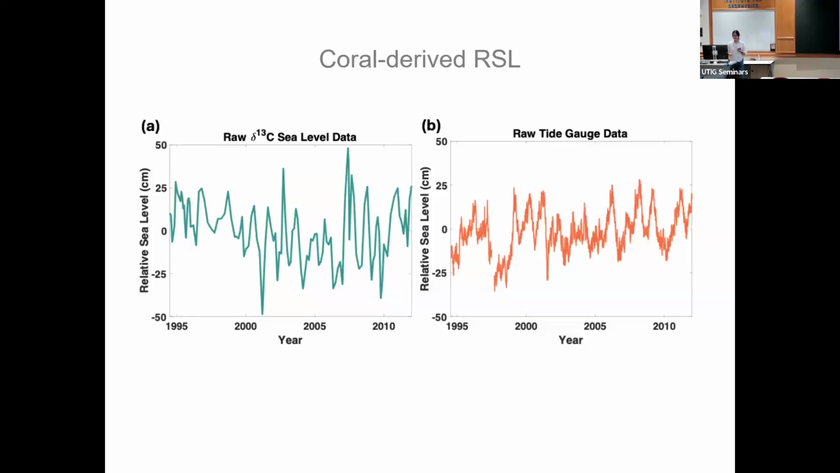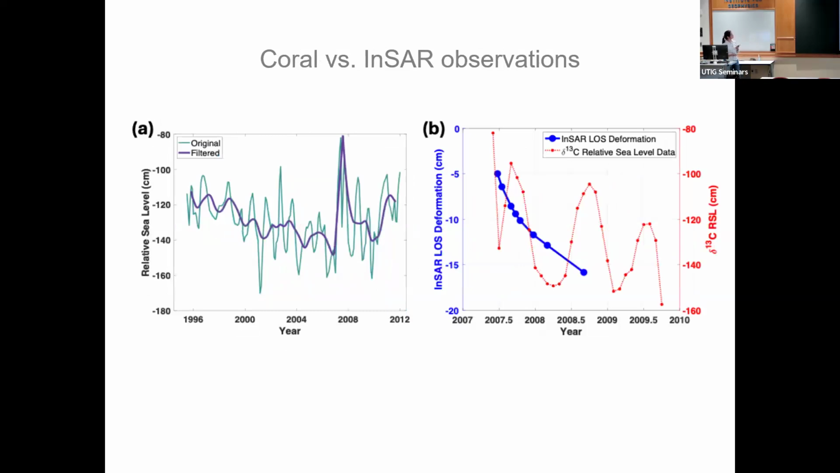But on the other side, if you take a closer look, we filtered the delta C13 data on the left, where we're trying to remove those annual cycles that we're not interested in, right? And here in this filtered coral data, you can see better that uplift signal related to the postseismic deformation. And prior to the earthquake, over the course of, I think, more than 10 years, since 1996, there is a clear long-term subsidence trend.